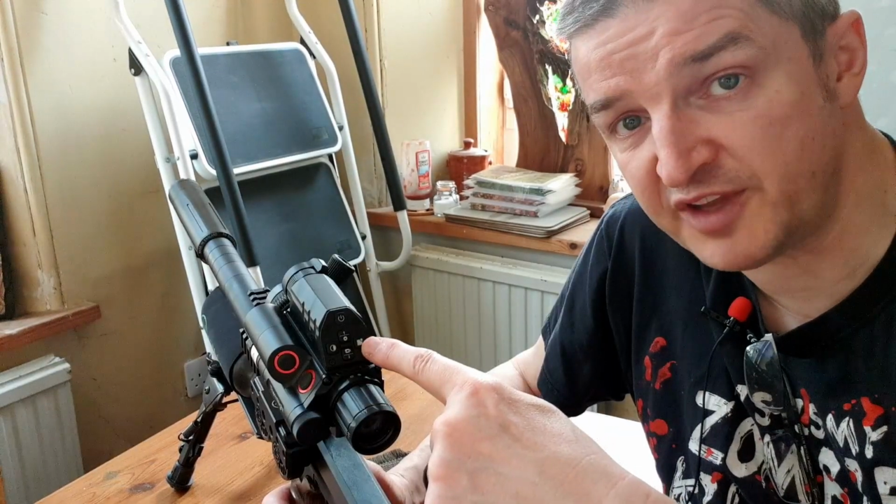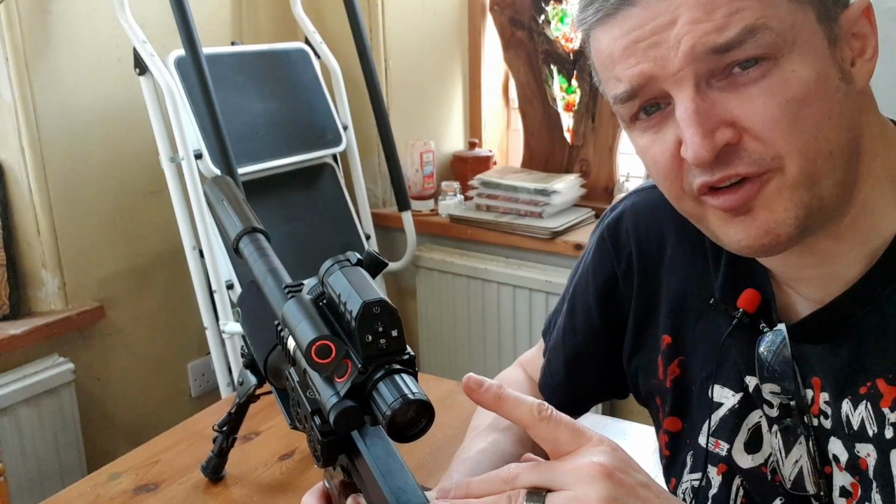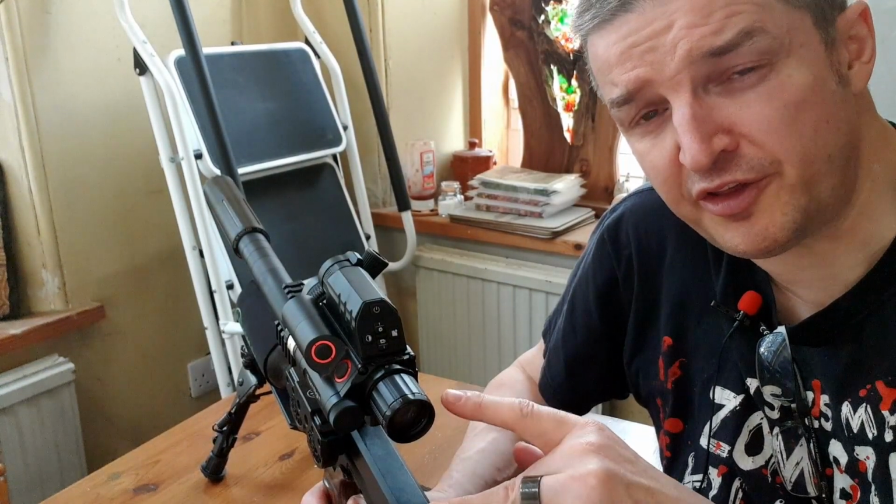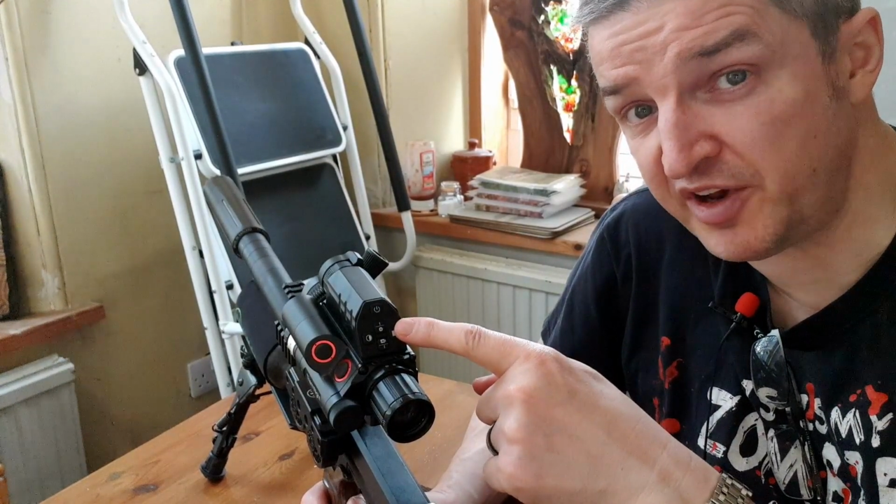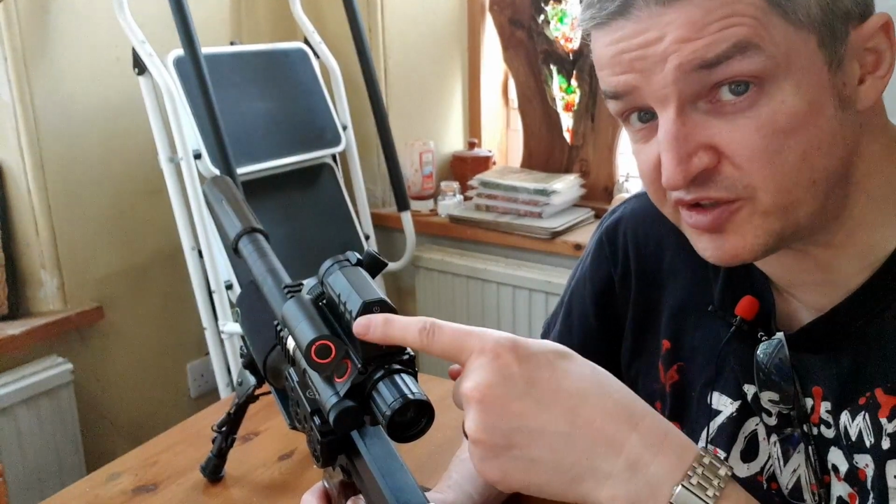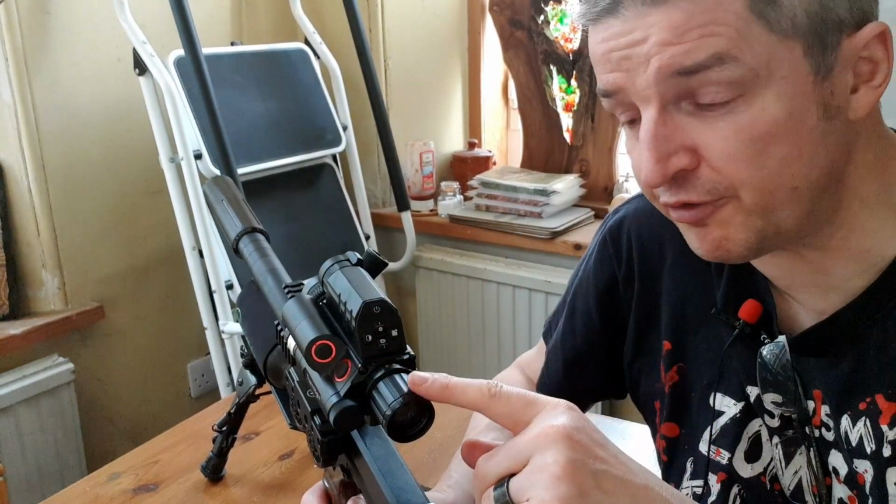A long press of this button activates picture-in-picture mode. One difference when you're in the menu zeroing with the ThermNight scopes is it's a long press with the right button to save and exit. The Zulus was the long press with the left button to save and exit. There's a difference there to be aware of.